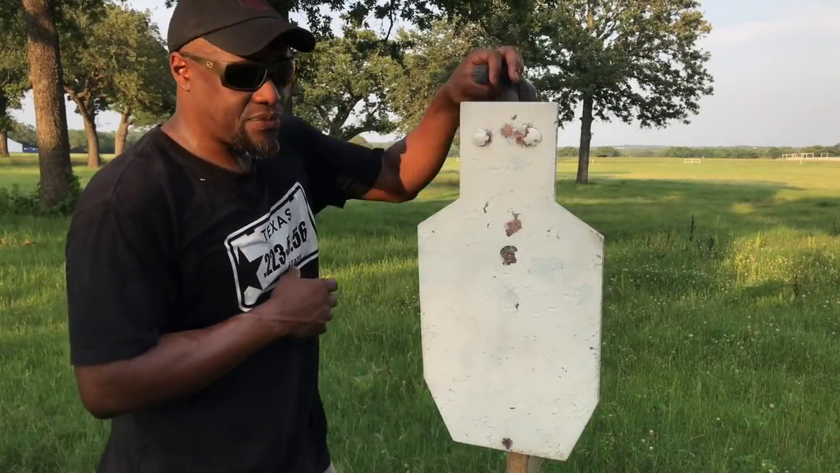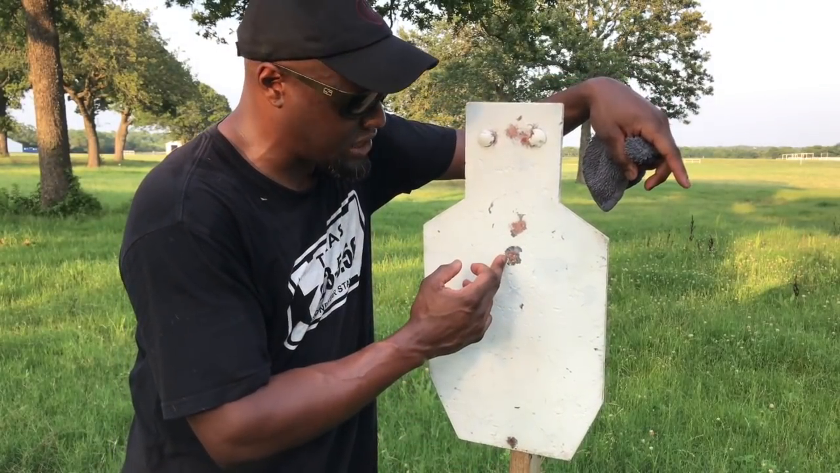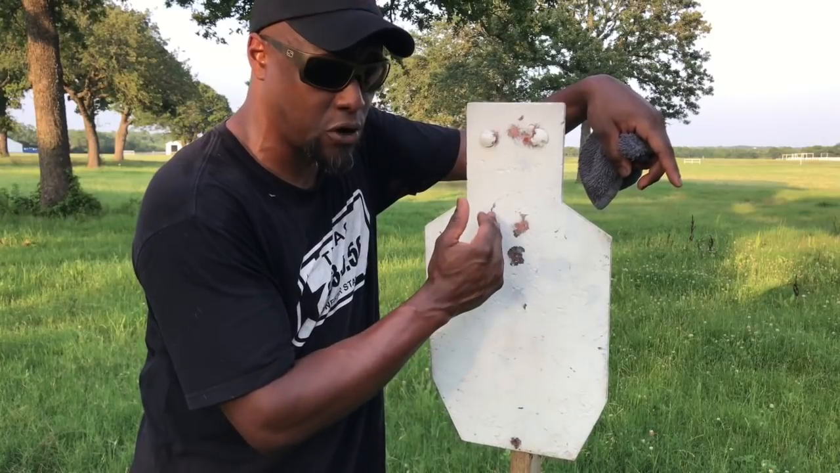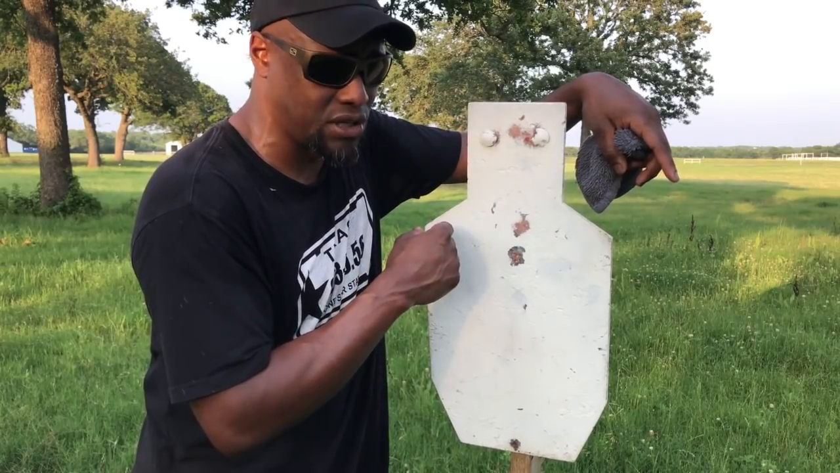As you can see, I turned the target around just so we can get better lighting. Again, this was my first shot down here, second shot after adjustments, third and fourth. I was not happy with the elevation. I am fine with windage because I knew exactly where my first and second shot was. So I made that adjustment. I knew I was gonna come up about 1 inch. I said, let's go for that headshot in between the two bolts.